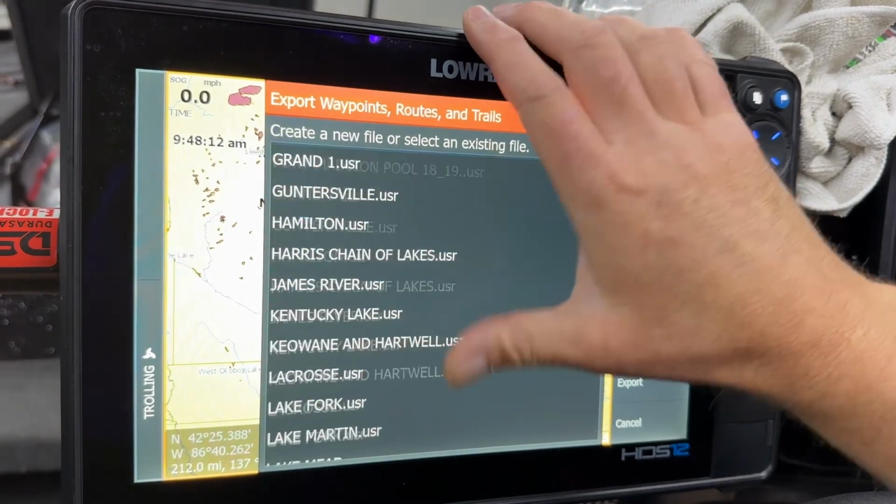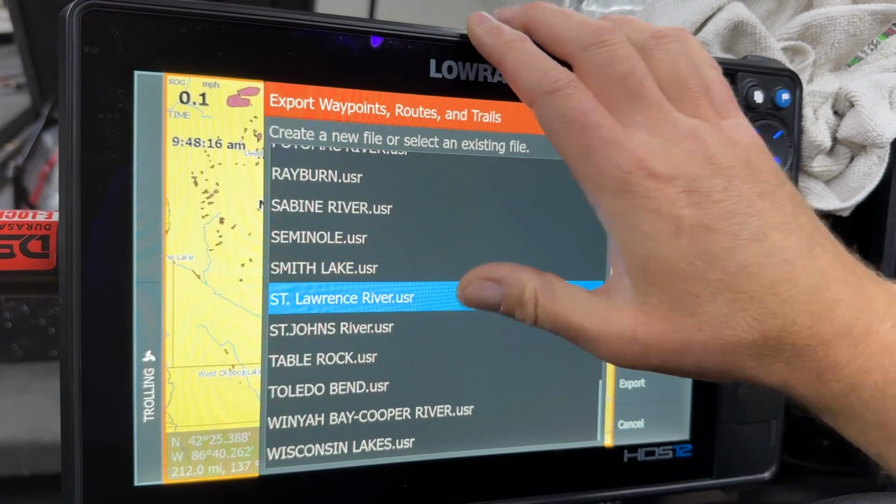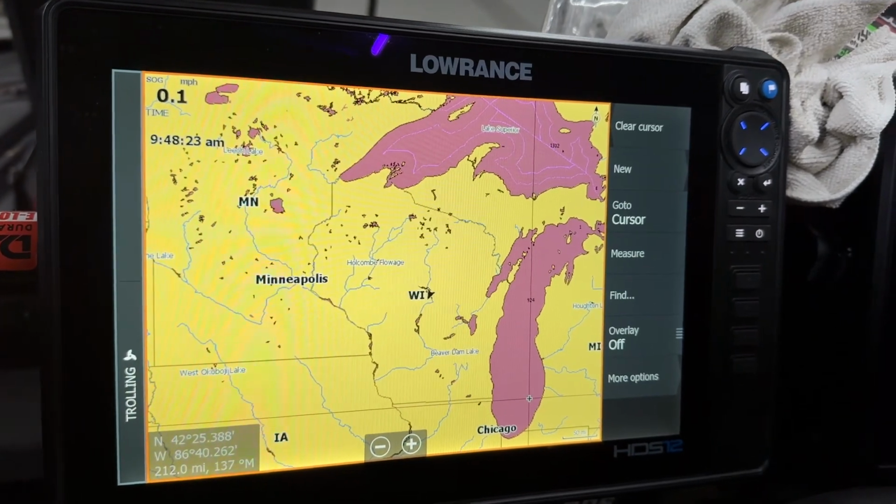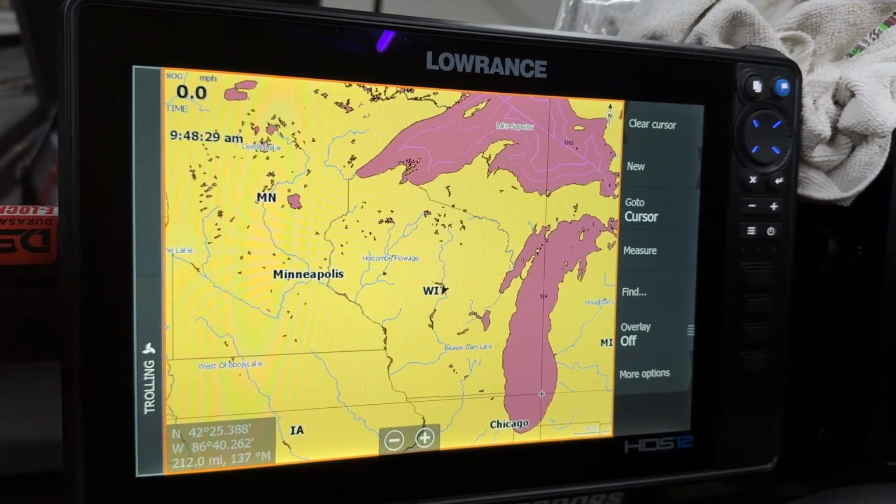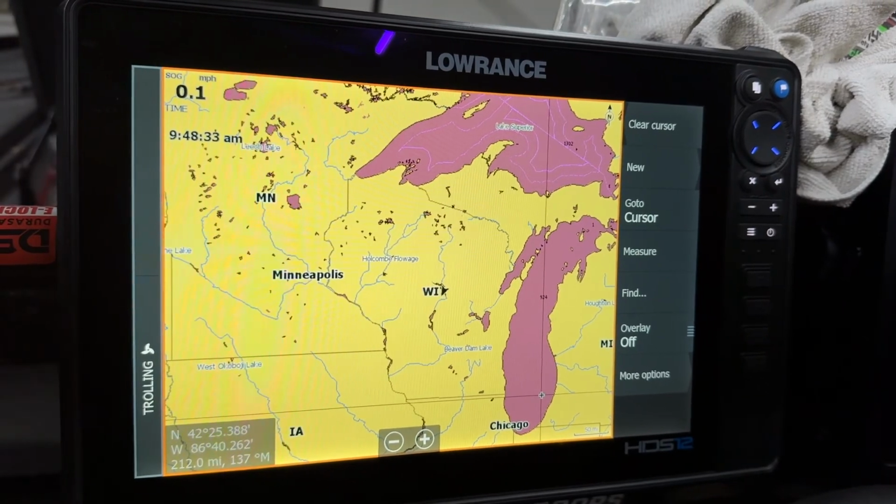And I should have a Wisconsin Lakes file down here. So I'm going to click that. It's all saving to that file, and there we go. So now that's all good. I can take that card with me. I can use it on other units, take it wherever I want, and I've got all of those saved by lake, and I don't have to have all of this stuff cluttered.